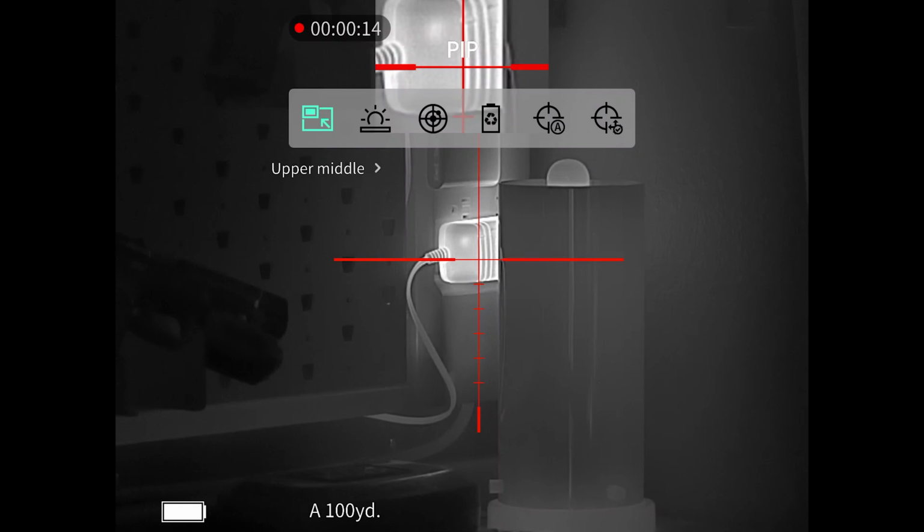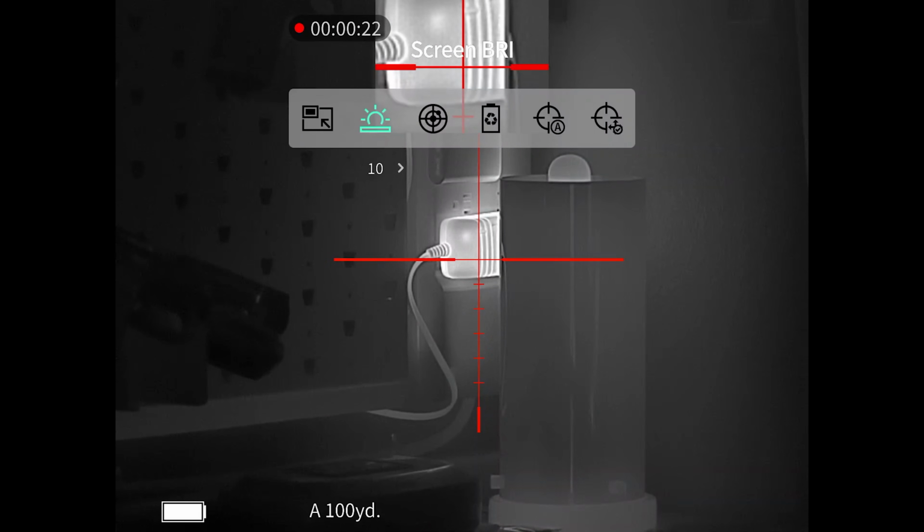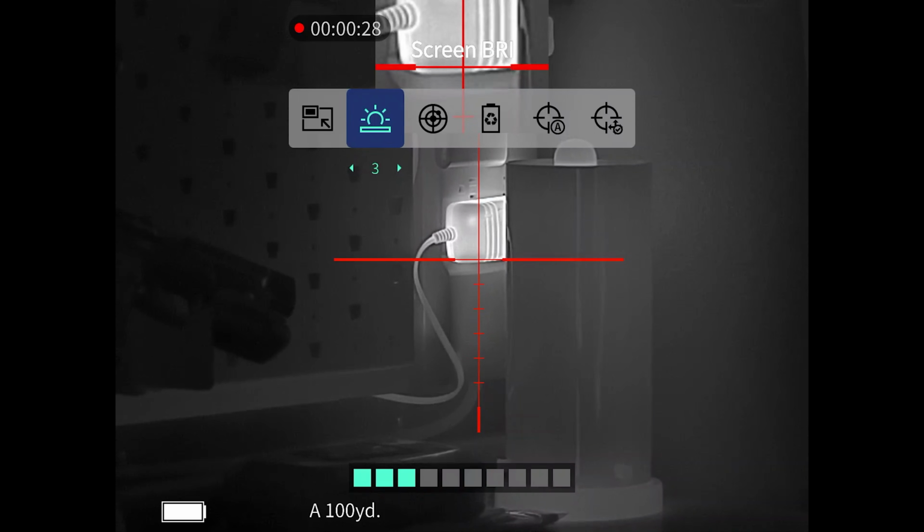Here, the first option is going to be to decide where you want the picture-in-picture. So I have it set to upper middle. You can do left, right, etc. Screen brightness is going to be a big one. If you tap again on these options, it lets you kind of play with them.